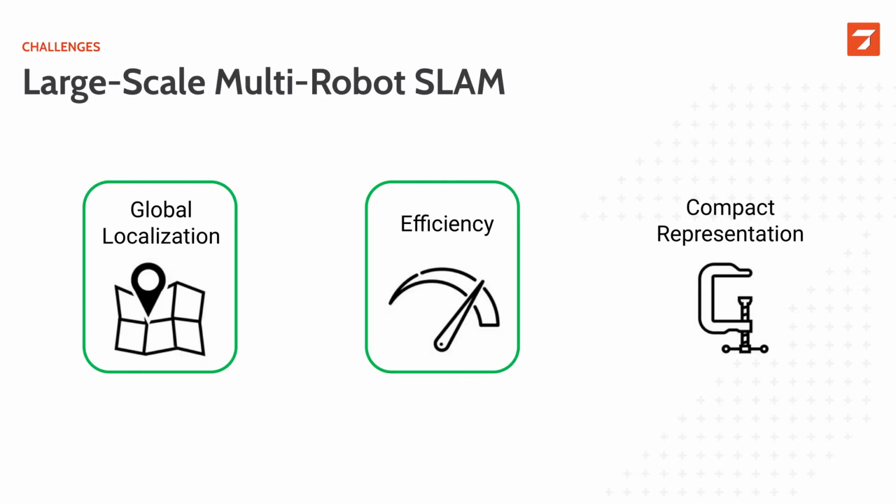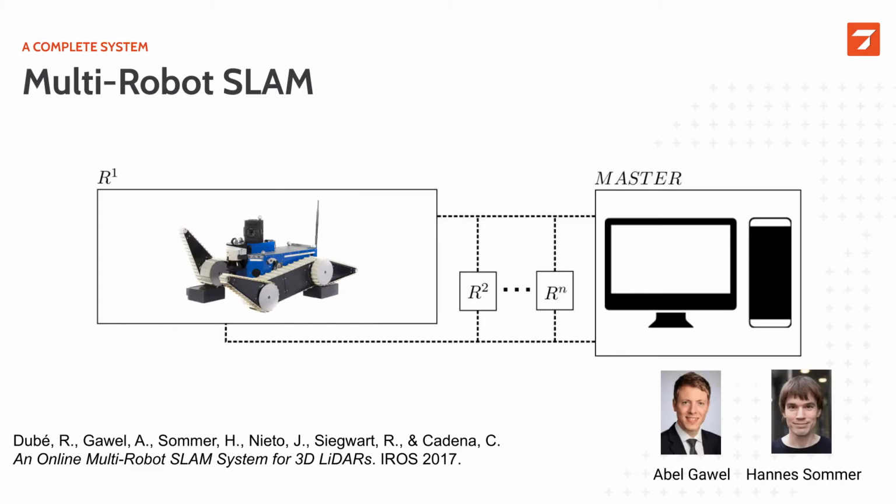So now that we have an efficient global localization solution, we started the work of putting this together in a full multi-robot SLAM system. This is work I did together with Abel Gawel from the Autonomous Systems Lab. We opted for a centralized solution. Basically, each robot would be responsible for pre-processing the raw data, and then the master computer has the task to co-register all the trajectories together and then also do the batch optimization.